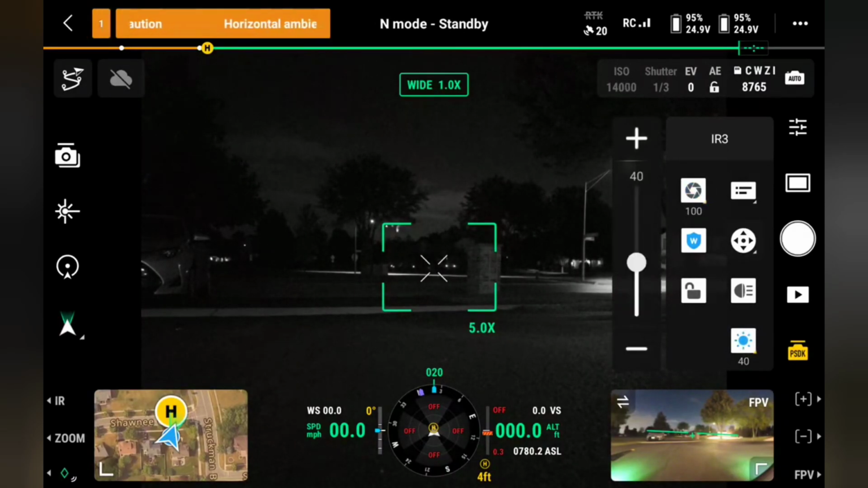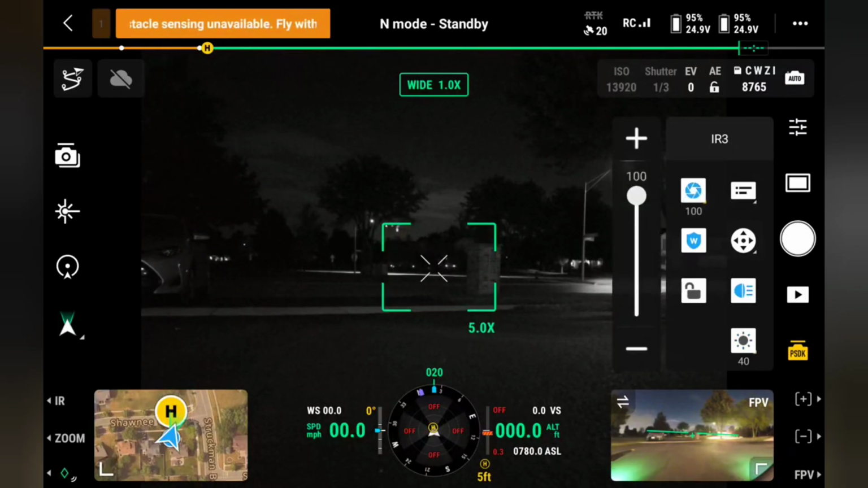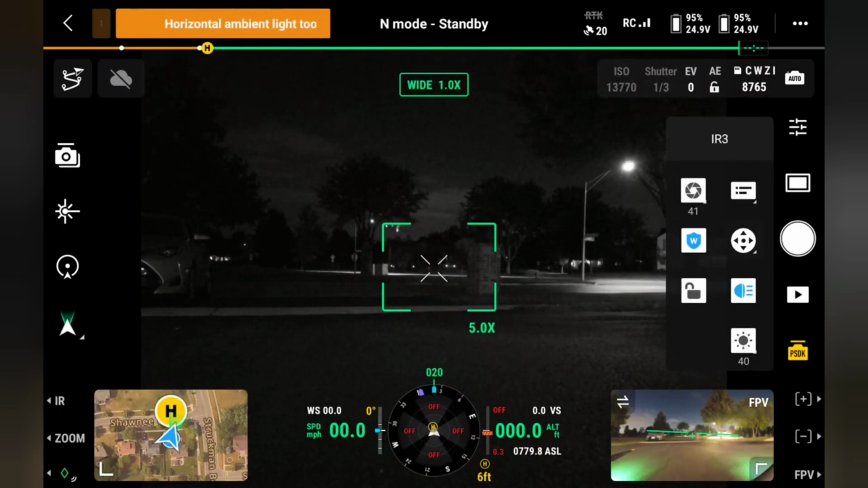I've got a number of different settings here. First off, I want the brightness all the way up. Don't think it did anything, we'll see. We want it turned on, and I want the zoom somewhat concentrated. And I'm going to take off and see if any of this...